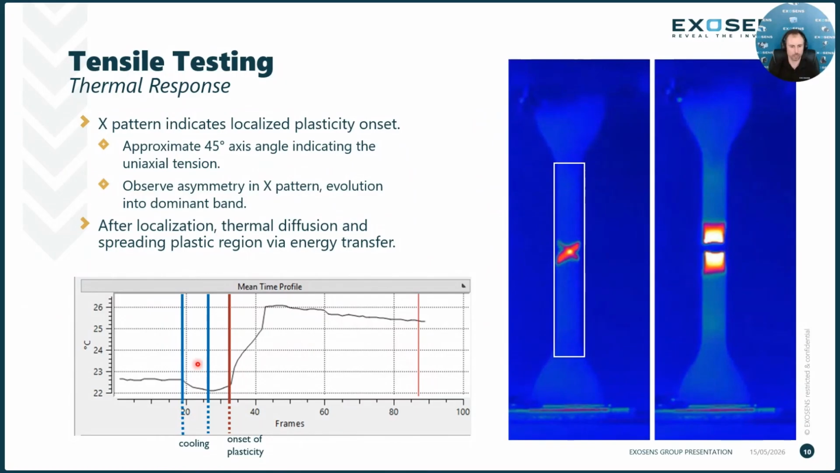Something else that's very interesting is if we look down here at this mean temperature plot, we can see that before tension is applied, we have a very stable profile. But then right as we initiate some sort of tension, we actually get a little bit of cooling. This is a thermoelastic cooling effect. Then there's some heating, and then we have the onset of plasticity. This thermoelastic cooling is something we have been able to identify in other tensile tests. So it goes to show the capabilities of infrared thermography and what we're able to identify with energy transfer and the thermal profile during these tests.